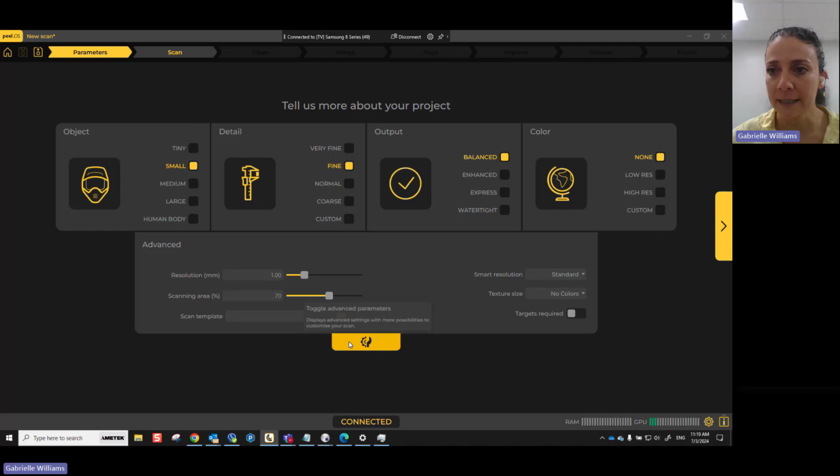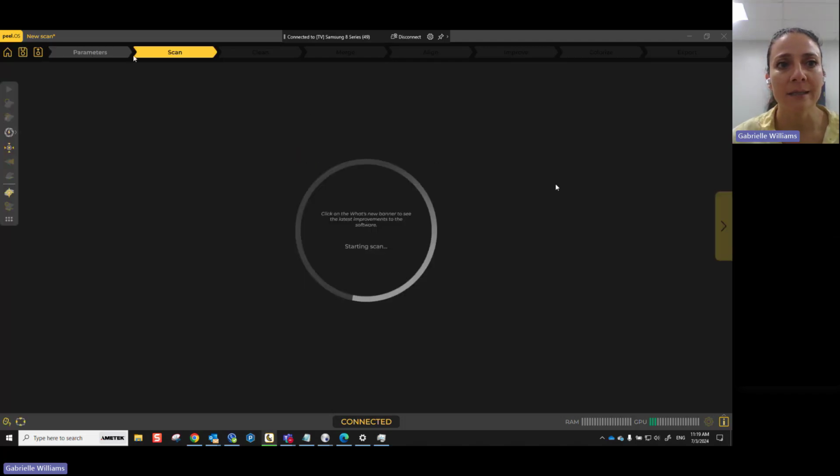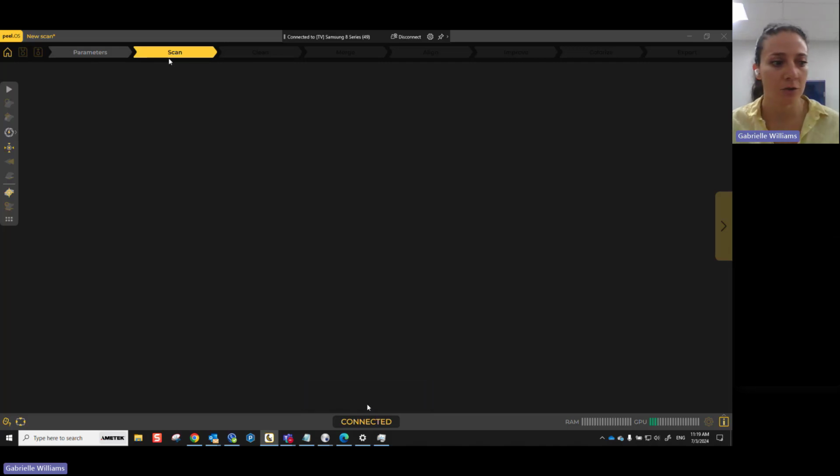Okay, so after that, we're going to go to the next step. So notice everything's going to be step by step. It tells us what we're doing next. So first we start with parameters, then it's going to have a scan. And at the bottom it says press the trigger button to start scanning. So I know now I need to go to my scanner.